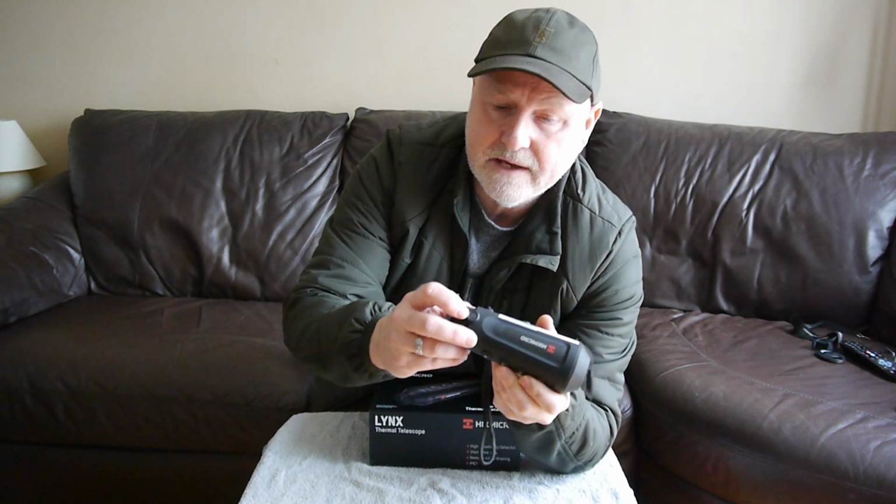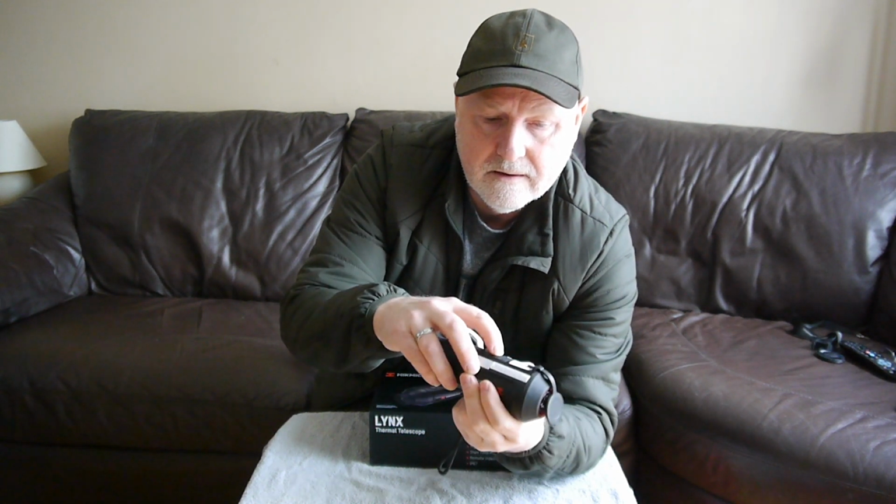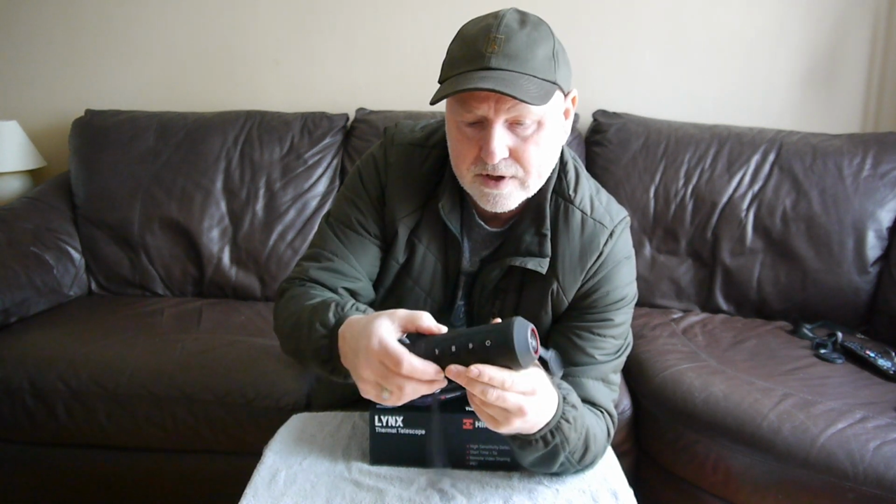I spoke about that. That's just to focus your eyepiece on it. USB is self-explanatory, so is the camera little slot there. So feature wise, that's pretty much it.